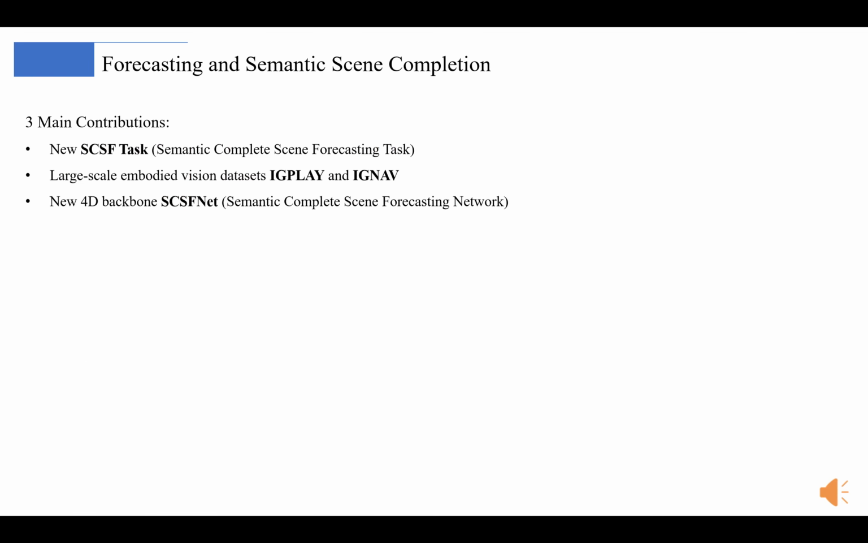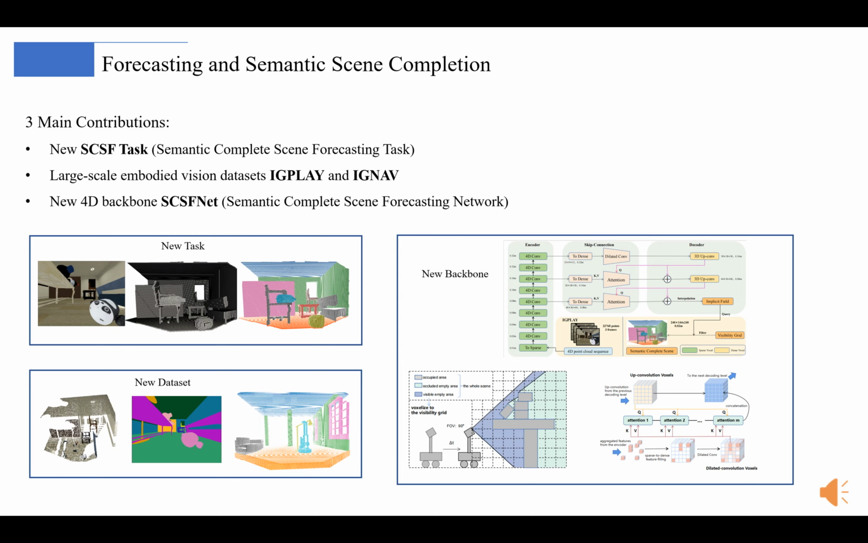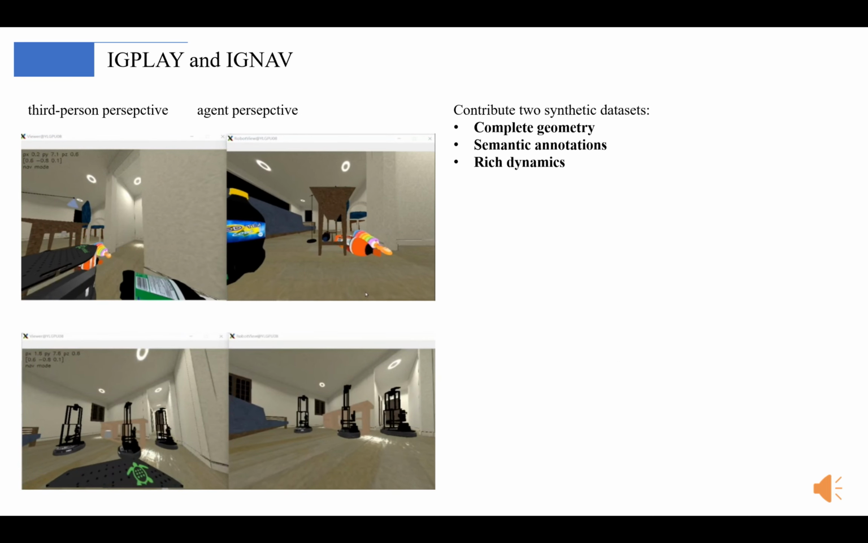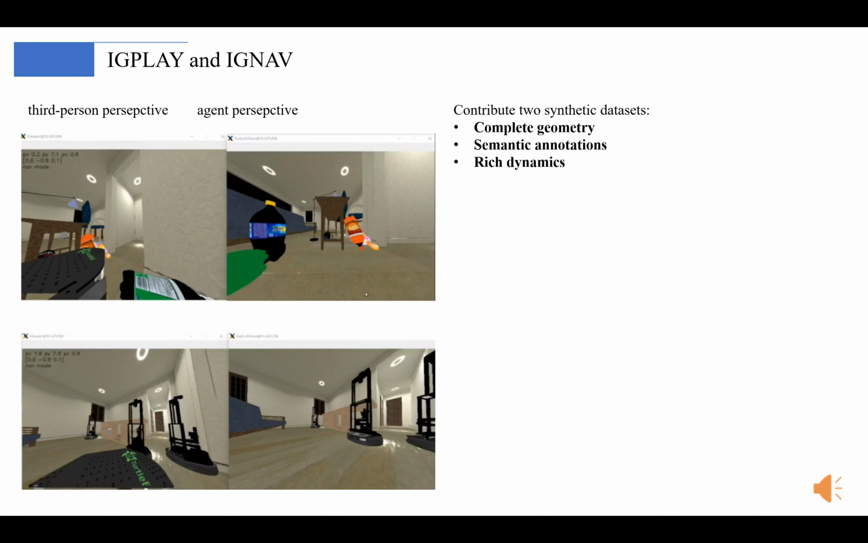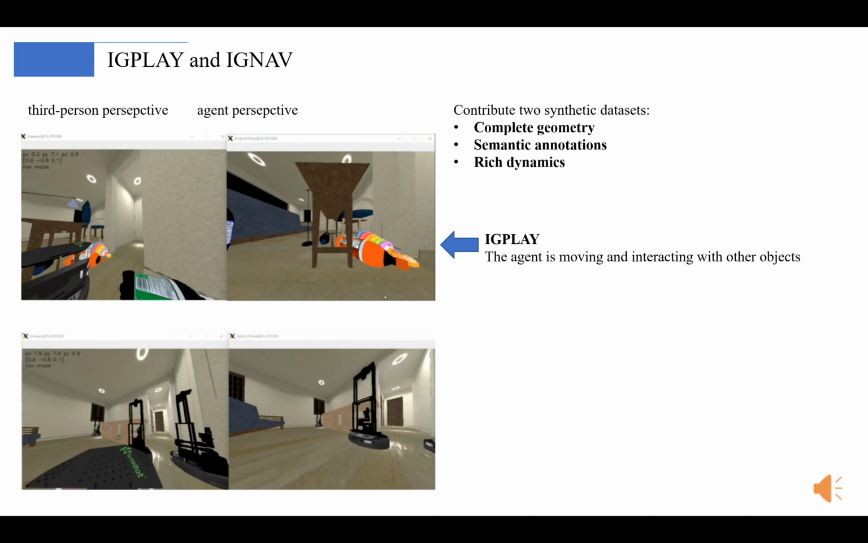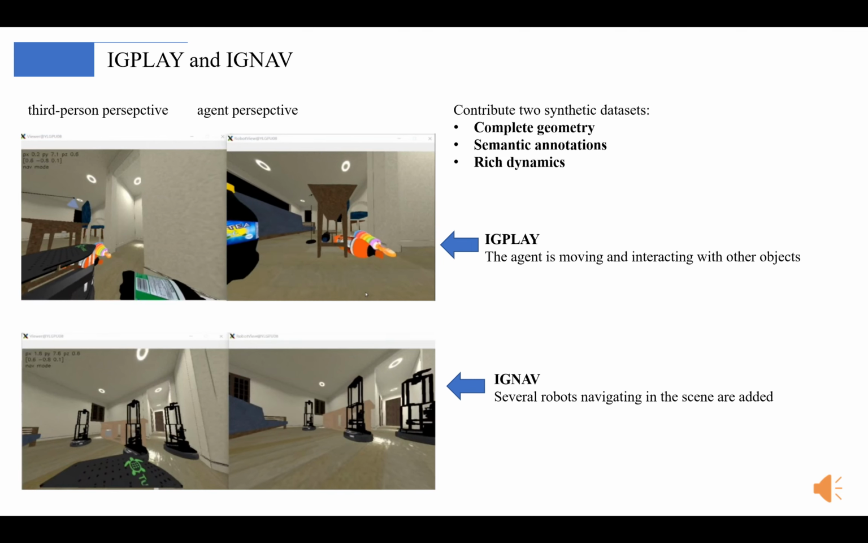We make 3 main contributions: a new SCSF task, 2 large-scale embodied vision datasets IG-Play and IG-Nav, and a 4D backbone SCSFnet. We contribute 2 high-quality synthetic datasets with complete geometry and semantic annotations covering abundant indoor scenes and rich dynamics using the iGibson simulator. In IG-Play, the agent is moving and interacting with other objects such as toys and balls. In contrast, IG-Nav contains several robots navigating in the scene to provide other dynamics.